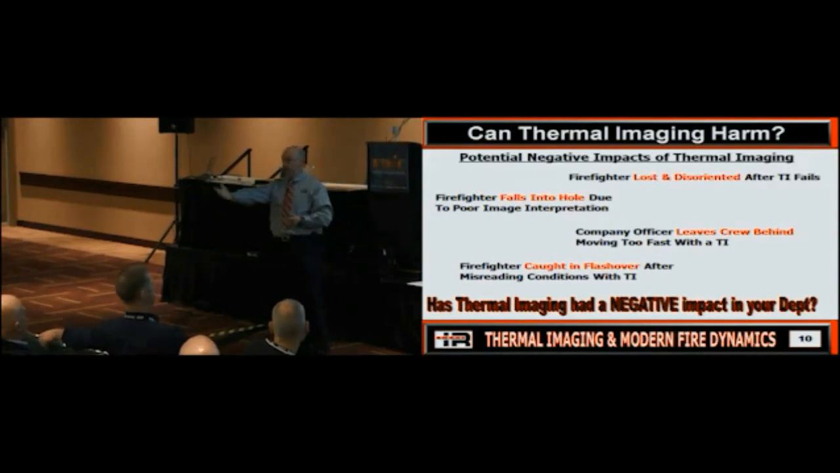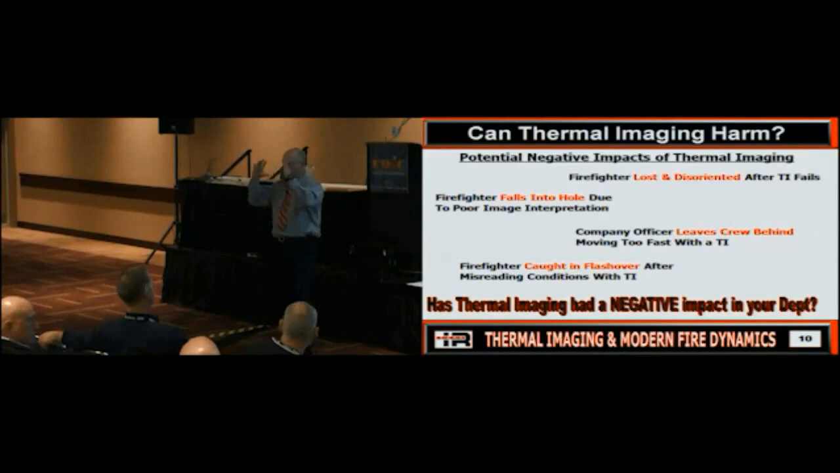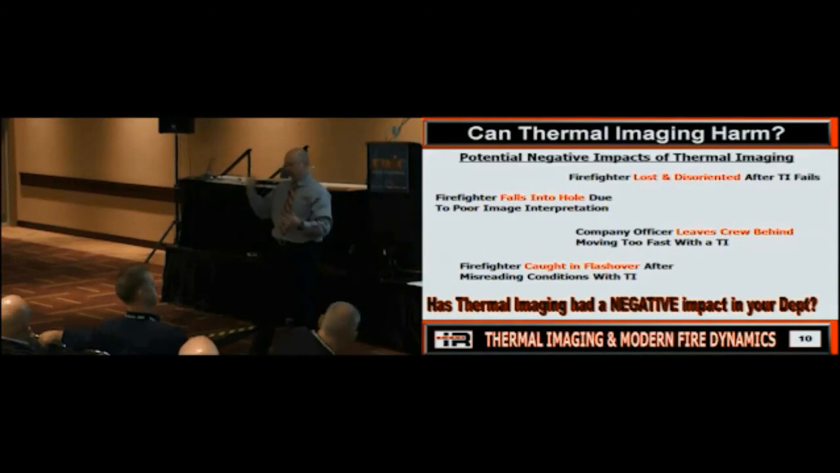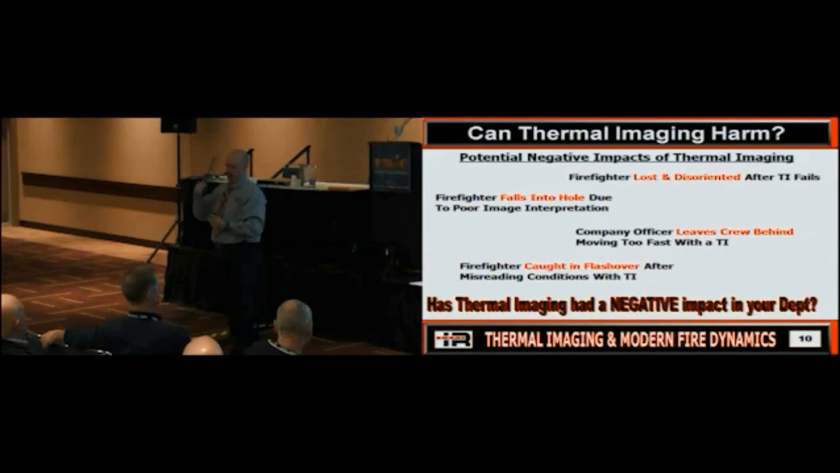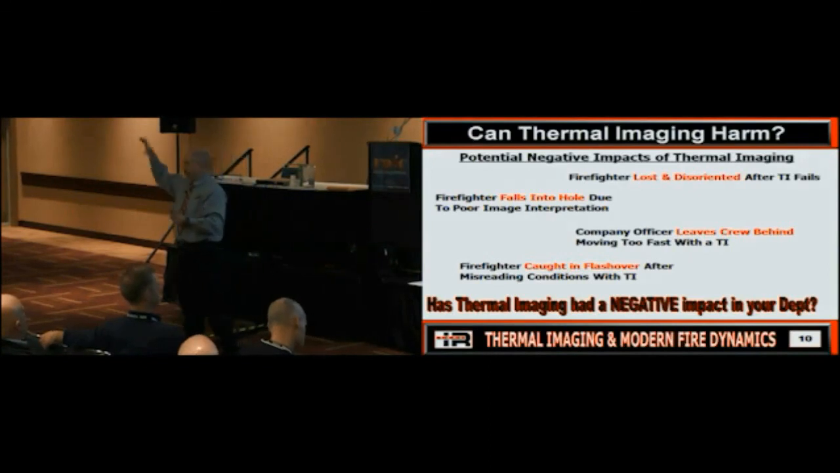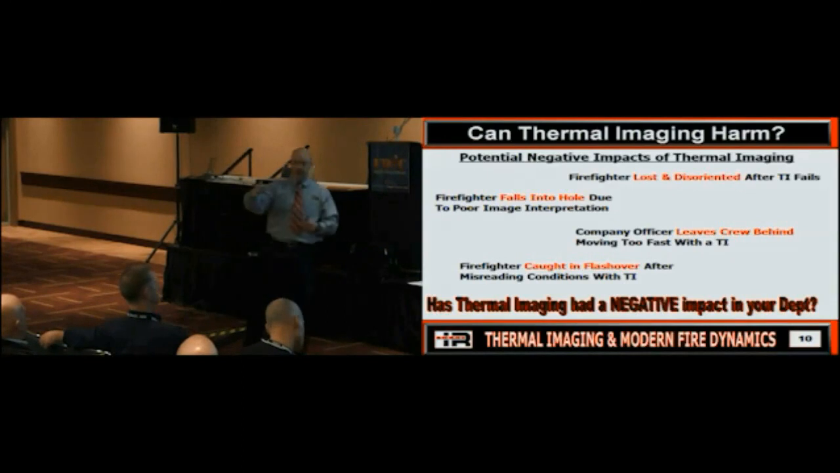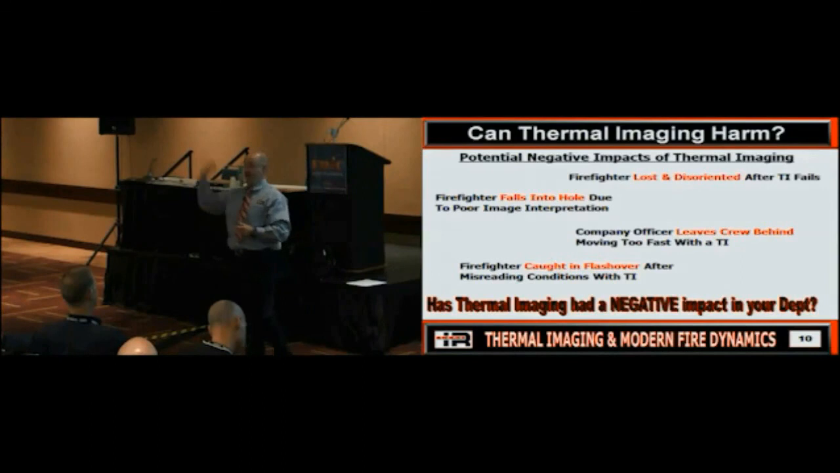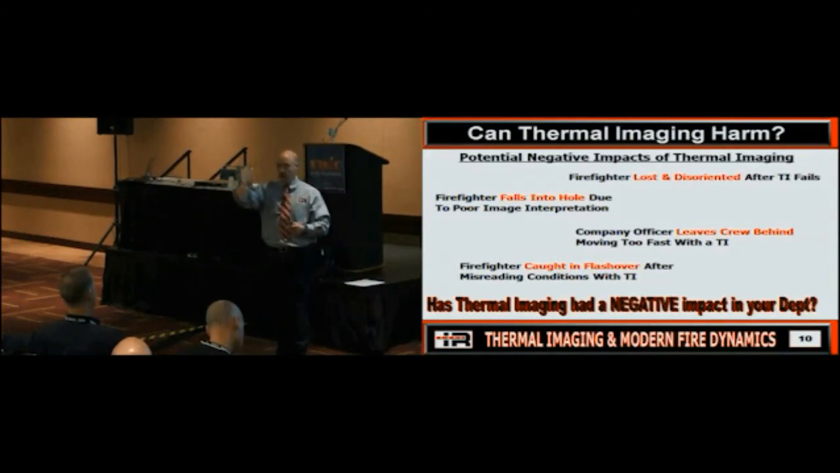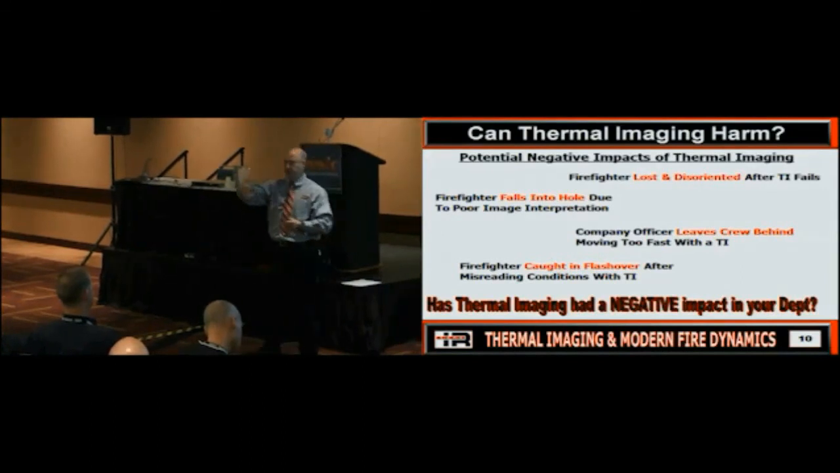Depth perception issues, right? Because once again, we're in this box world rather than the real world, right? And depth perception with thermal imaging is definitely one. SAFE-IR got started because Cairns was selling the Iris. Does everybody remember the Iris, the helmet-mounted camera? The problem was they gave it to firefighters without training, and somebody's going to not use it properly and they're going to get hurt. And one of the big issues was depth perception.